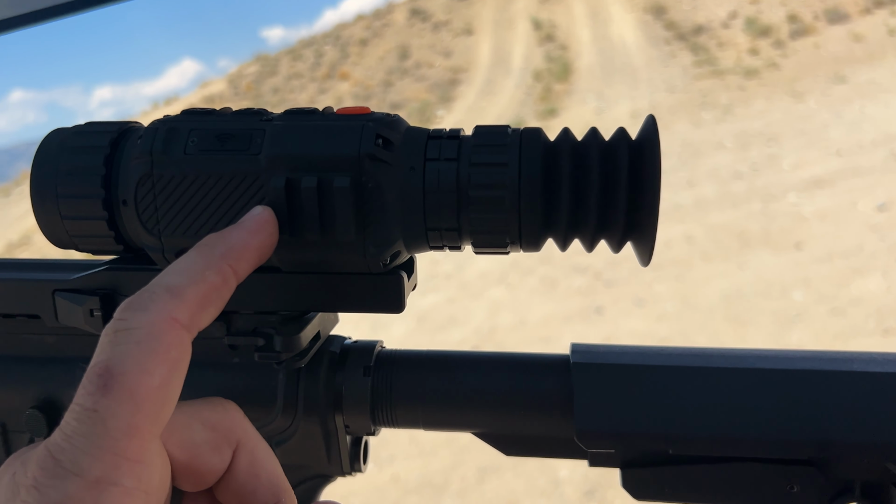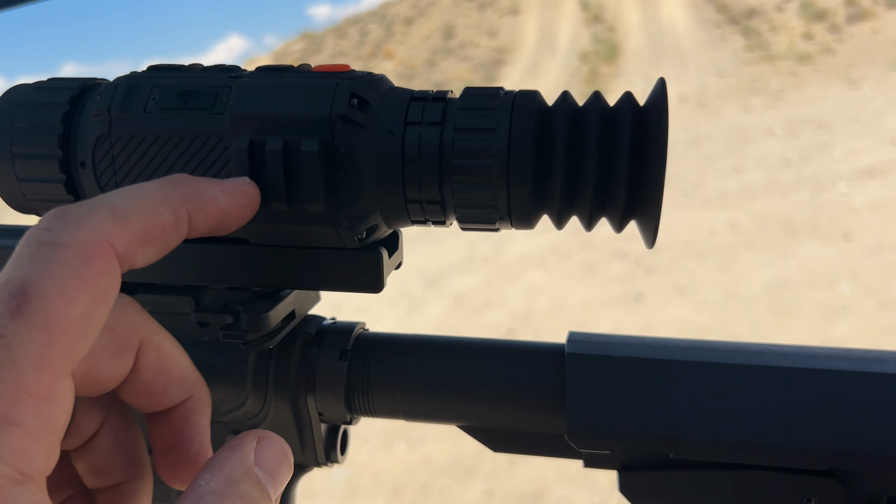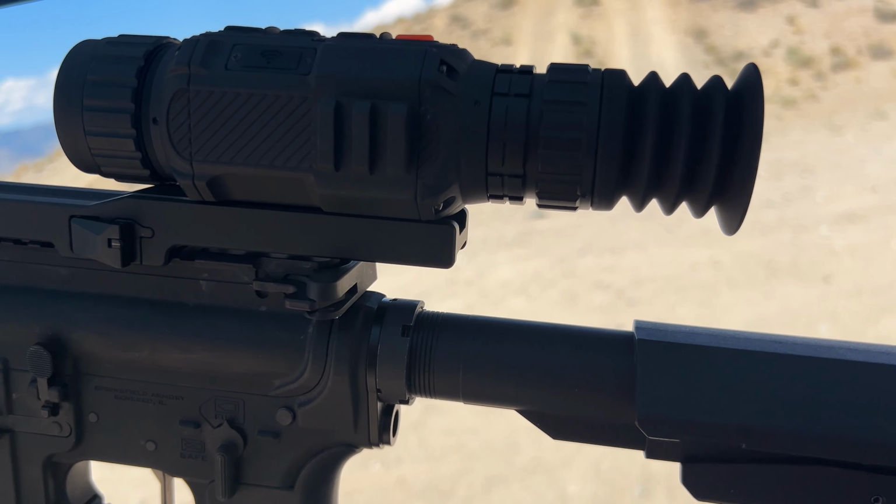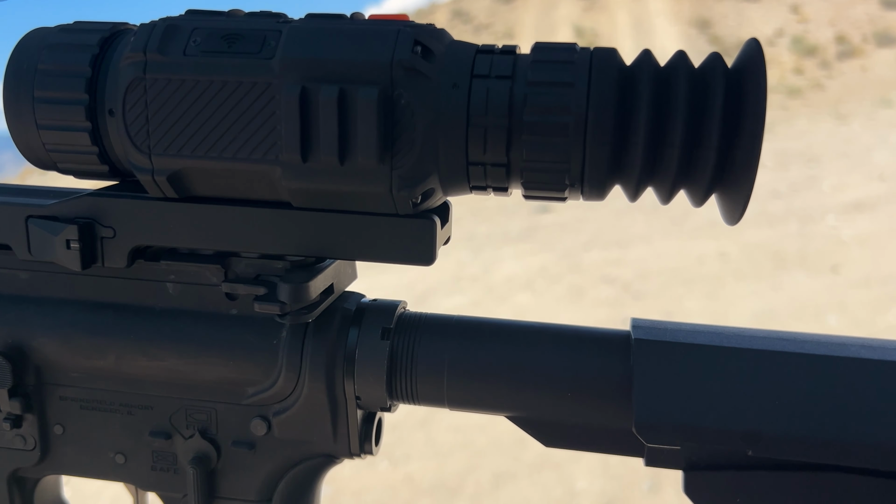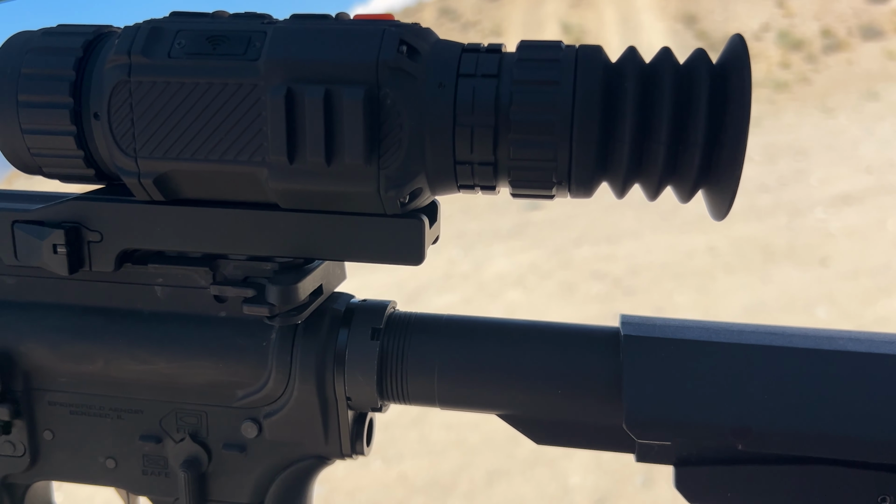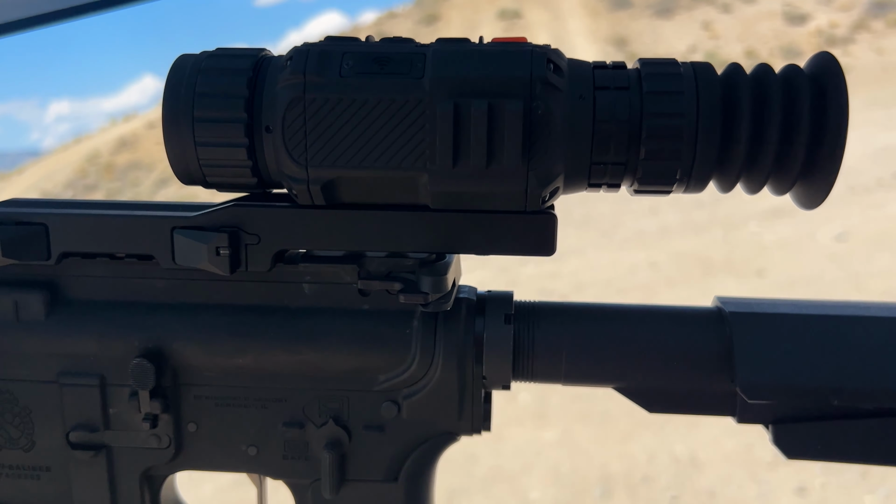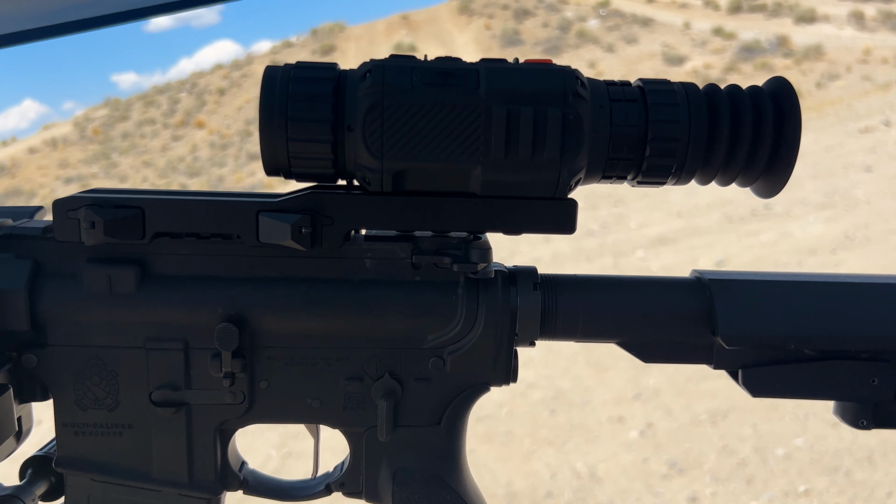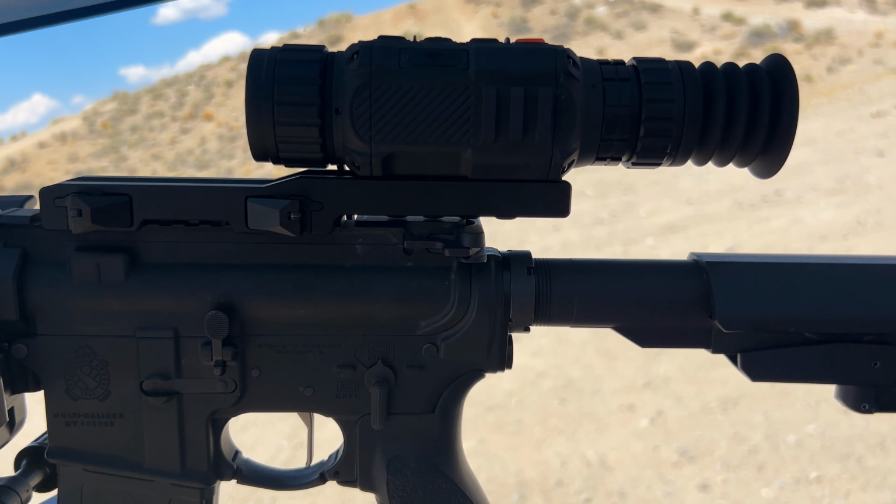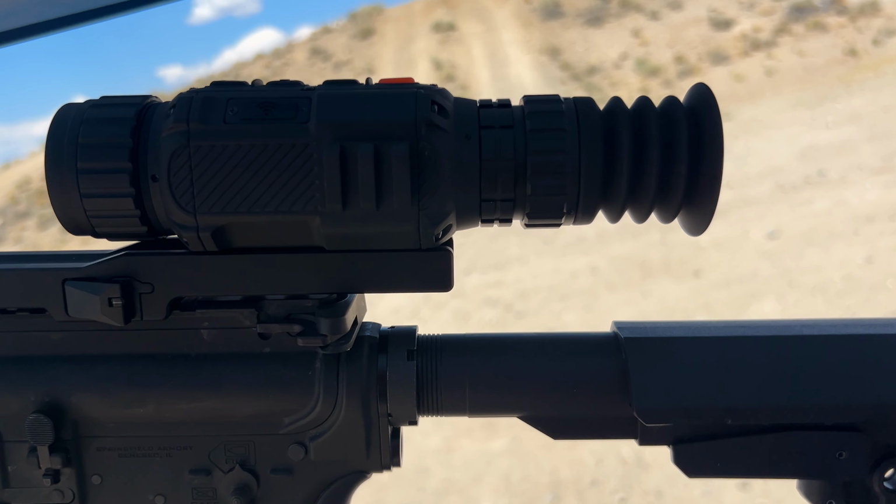On the left-hand side, there is a little Picatinny rail that they attach. So I would assume that would be better for maybe putting a micro red dot. So, you know, daytime or something up close, you could just flip the gun to the side, shoot, possibly put a flashlight if you're going to be using this at nighttime for hunting. My rifle already has a flashlight, so I'm not going to add anything else to that, but it's there.